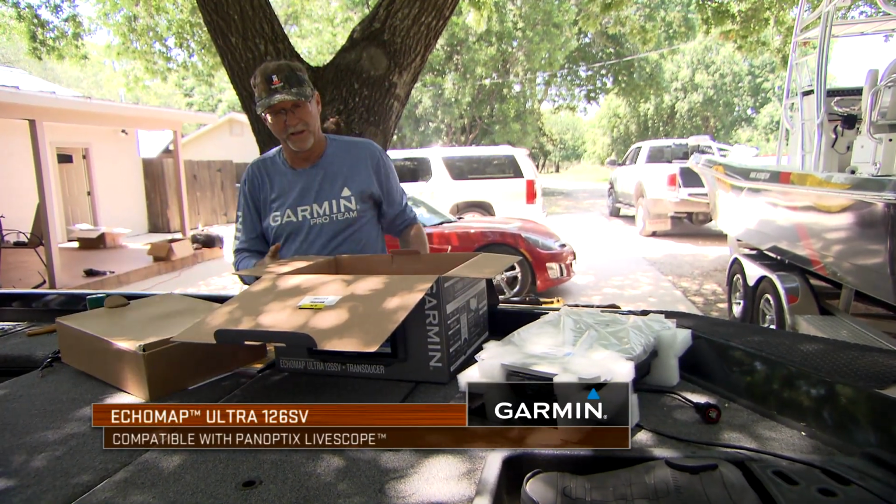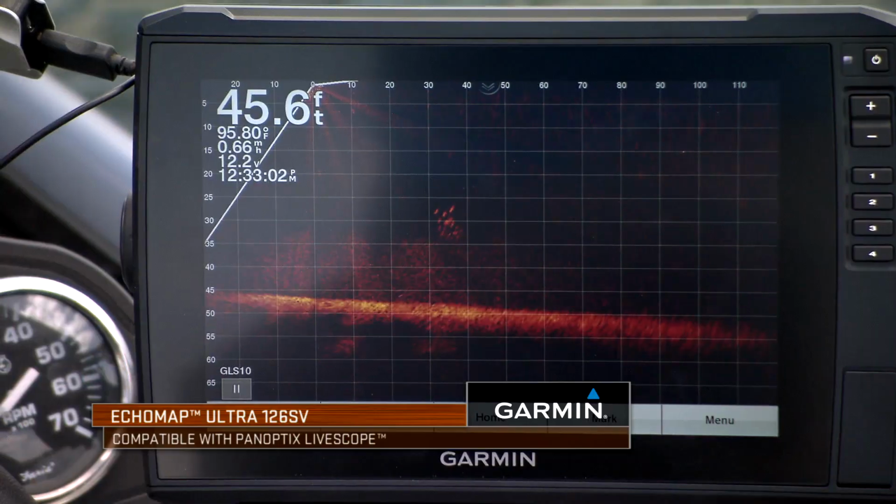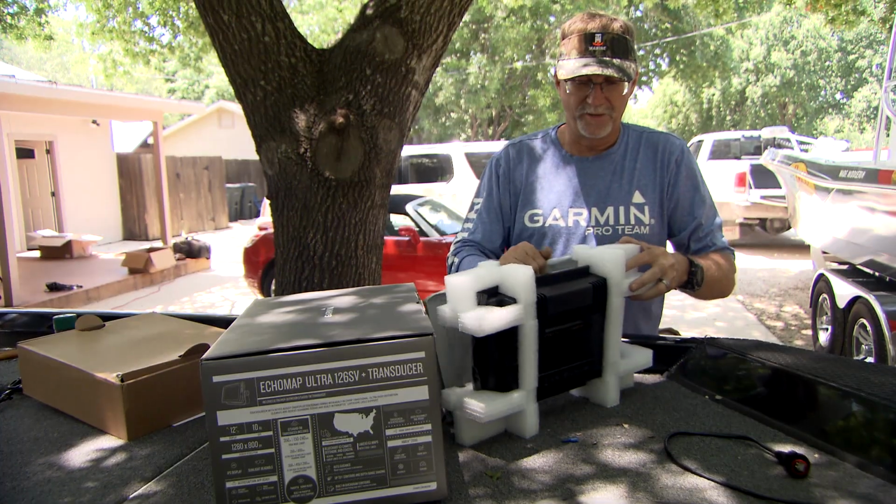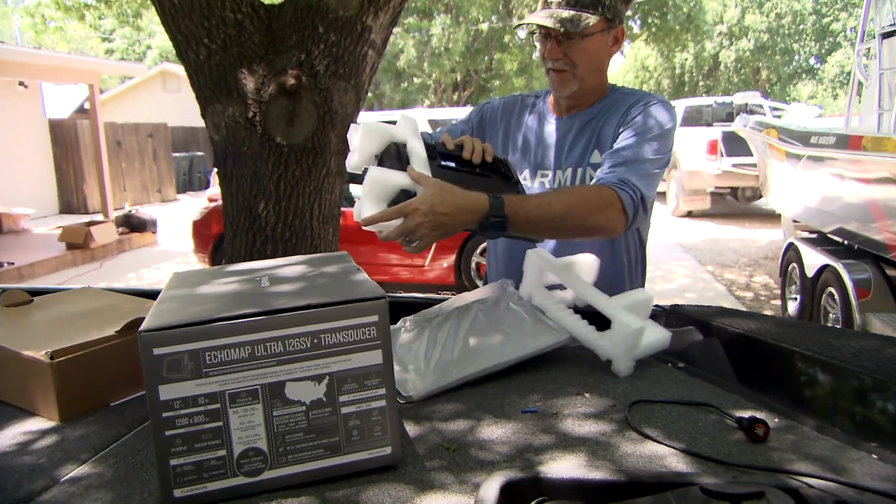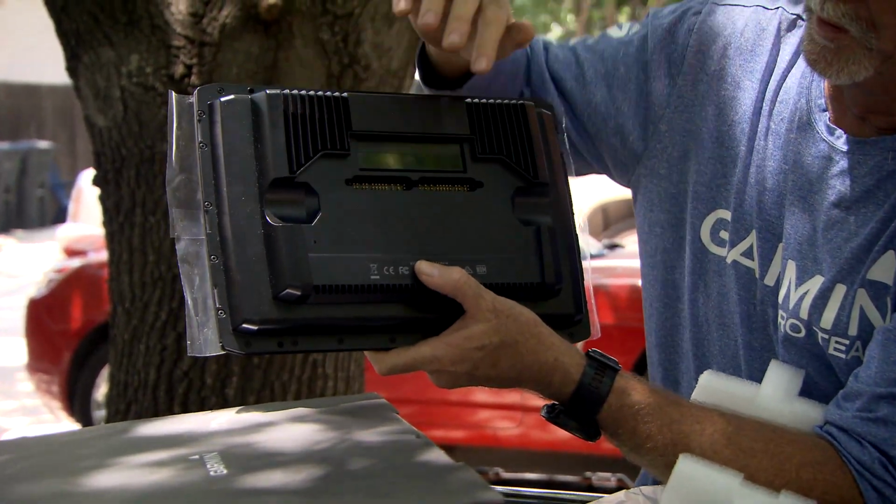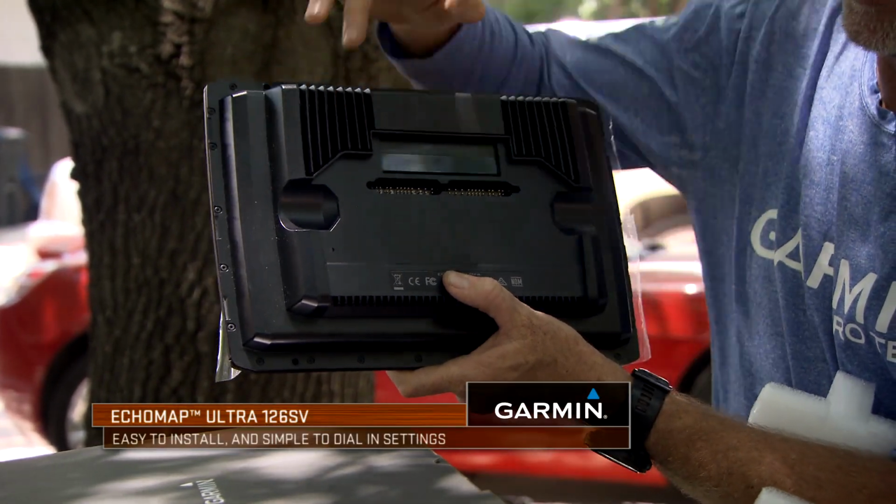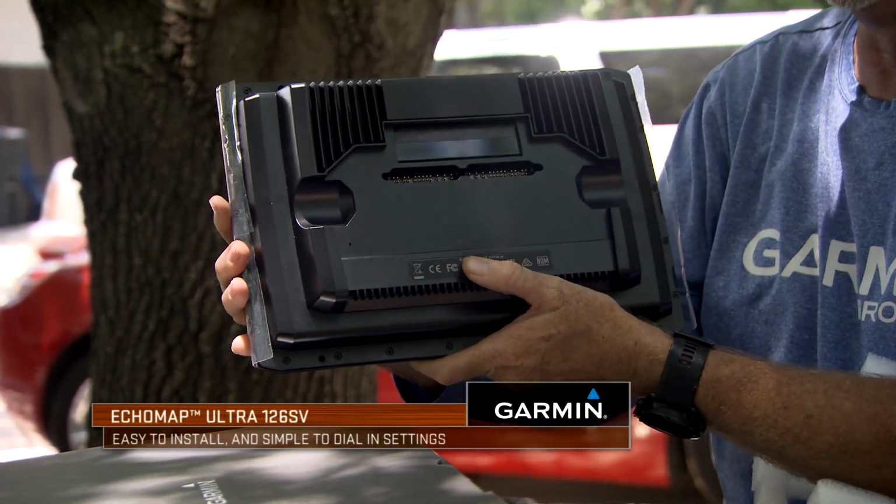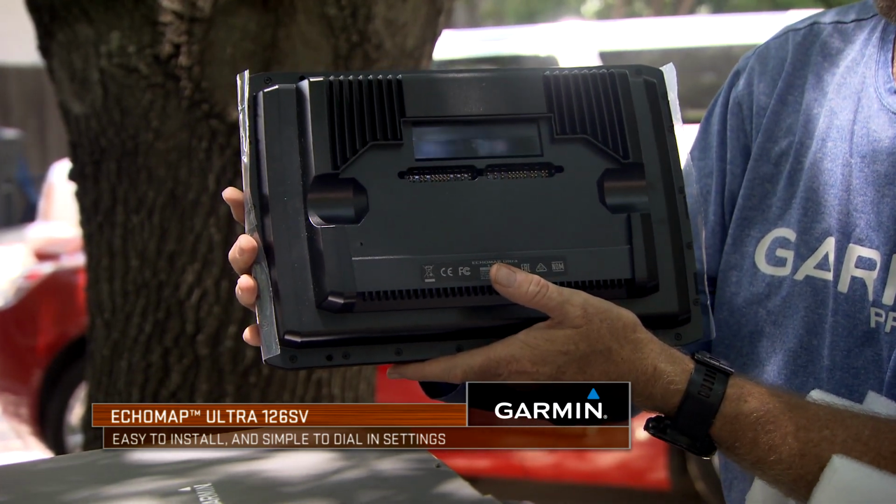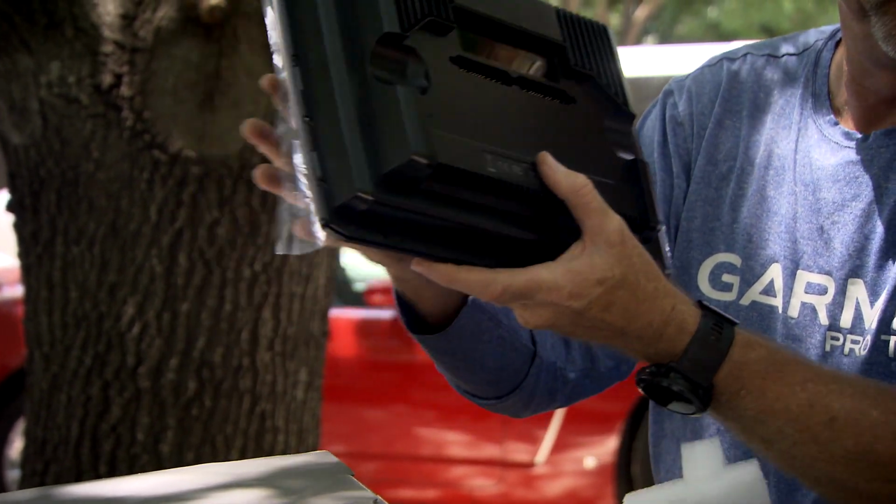This particular model and unit is capable of handling LiveScope as well, and I just personally can't even imagine ever fishing without LiveScope. You know, as you take it out of the box, you can see it's a really self-contained unit right here in the back. That's where you'll hook everything together once we get the back end and the brackets all set in, and it will lock into this so that it's real easy to take on and off for storage, whether you're putting it in your garage, storing it outside a hotel, or wherever it might be.